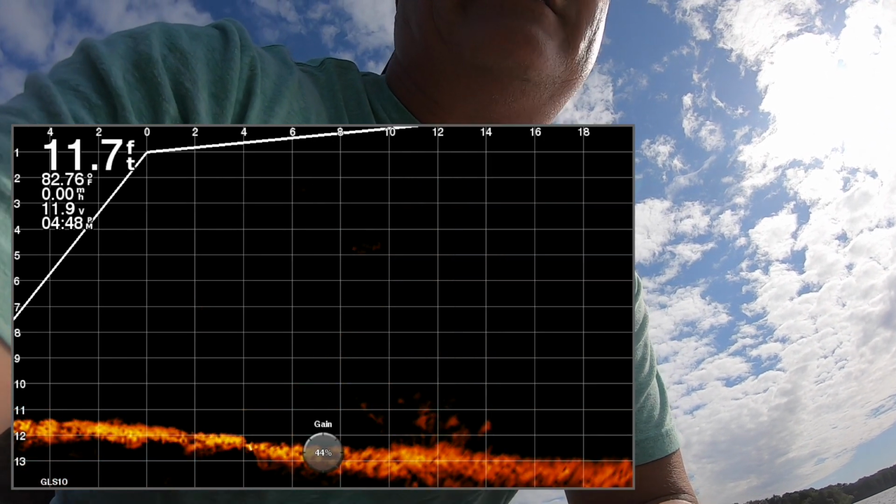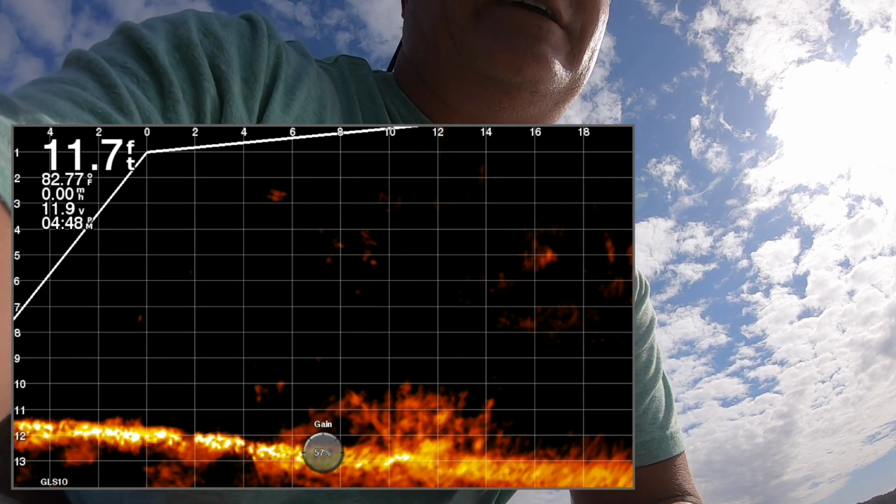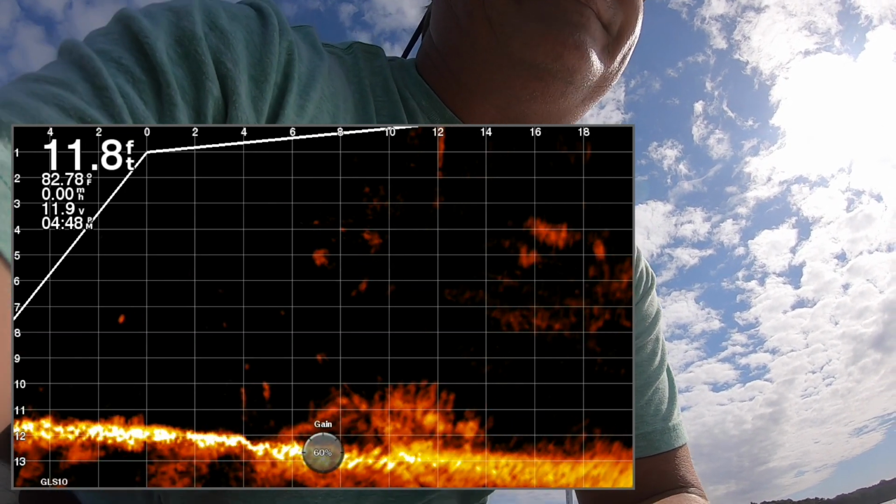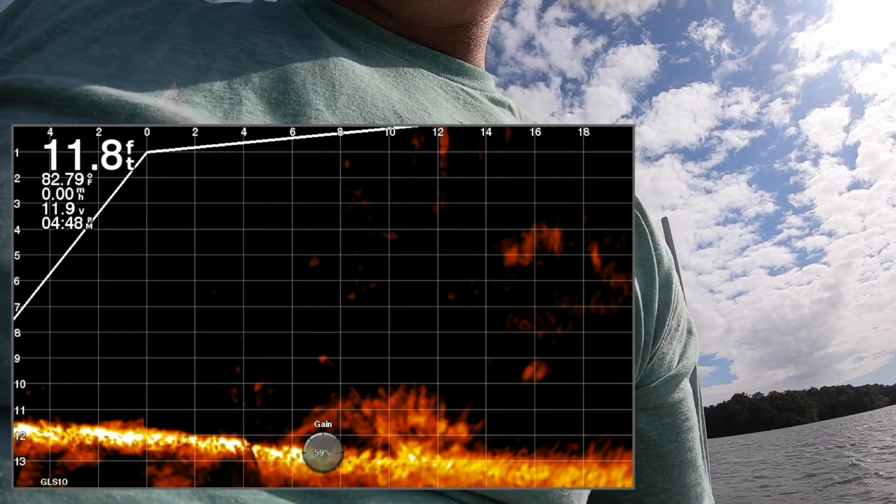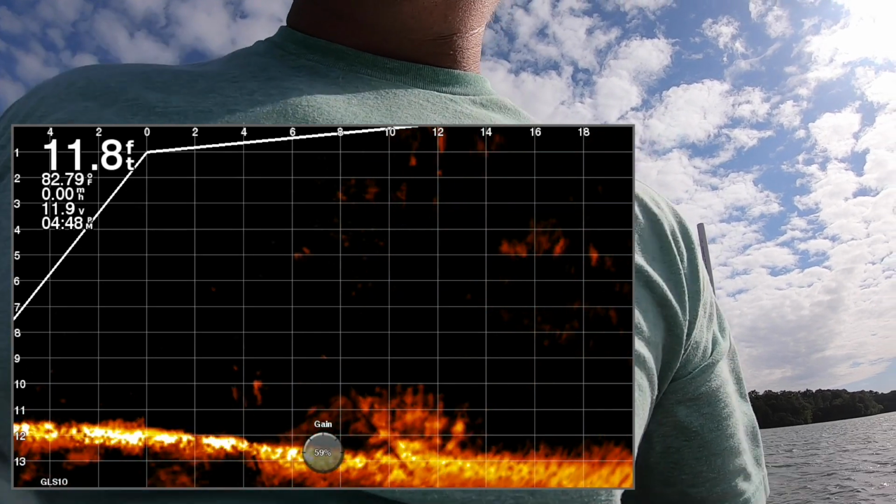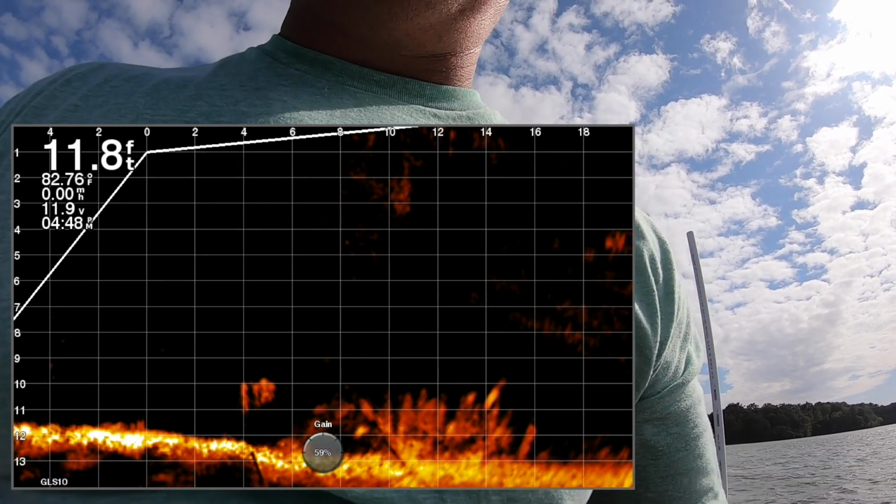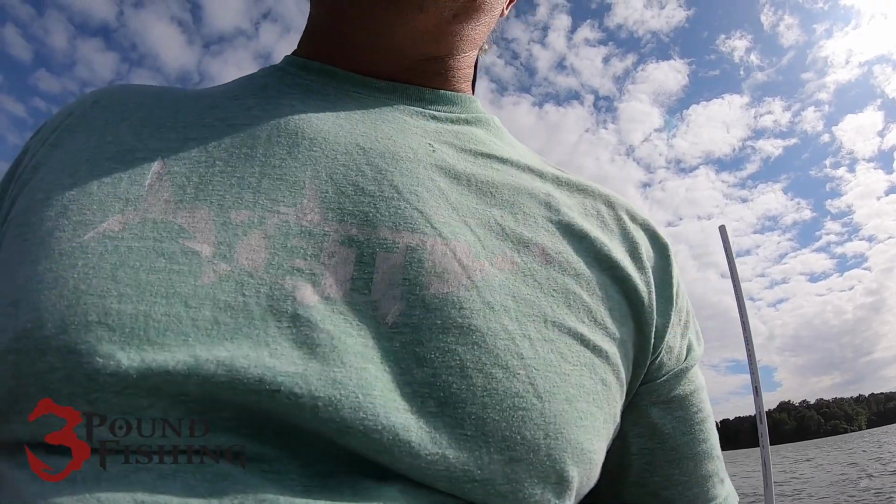I go back out and then I turn that gain back up, and there's my image. And I like my image like that right there. You can see those bulbs inside that stake bed right there. So anyway, that's really quick, easy. TVG is a big deal. Adjusting your gain on a regular basis is probably one of the things I do every single lake that I'm at. Noise reject's always going to be high. Just a great, fantastic unit.